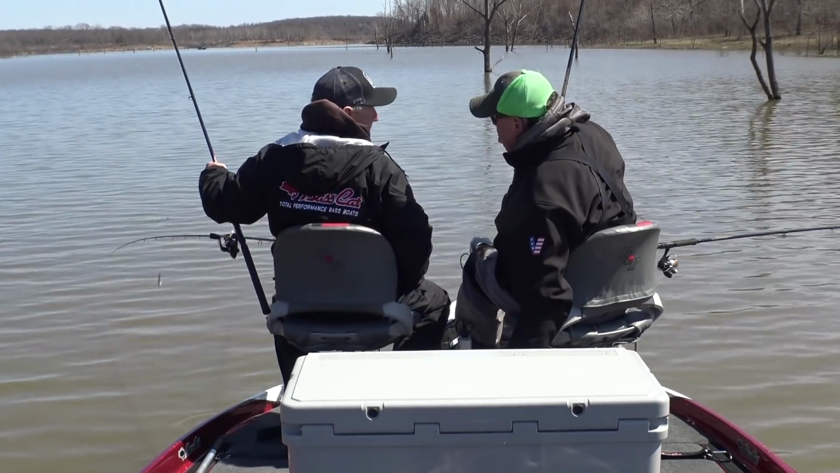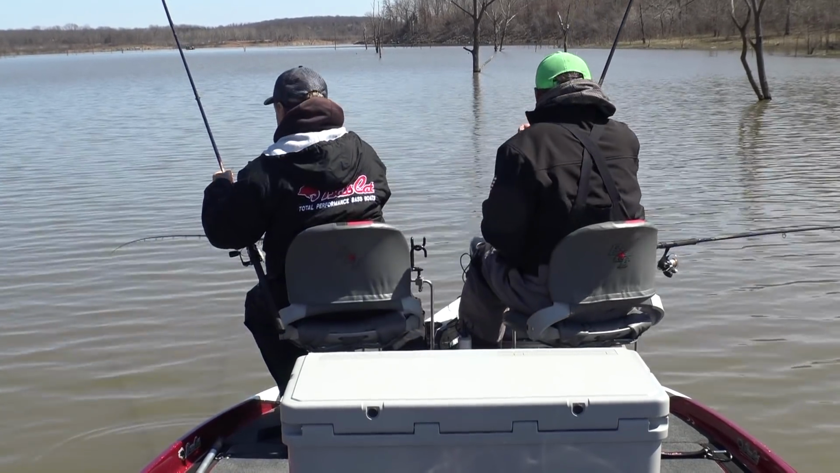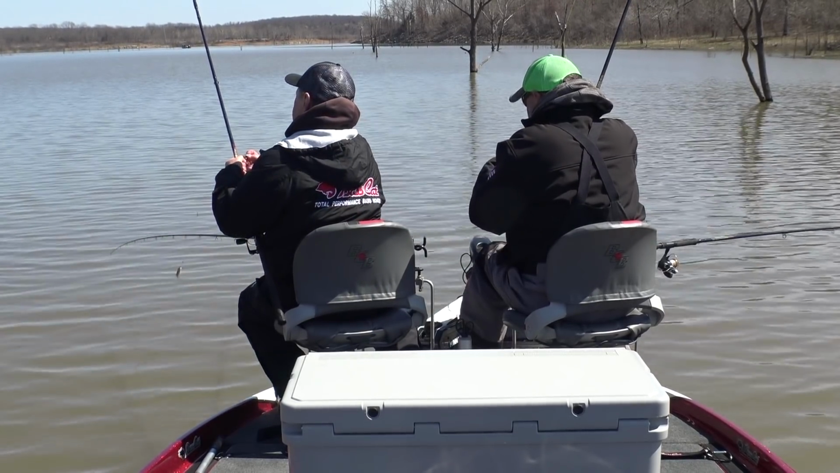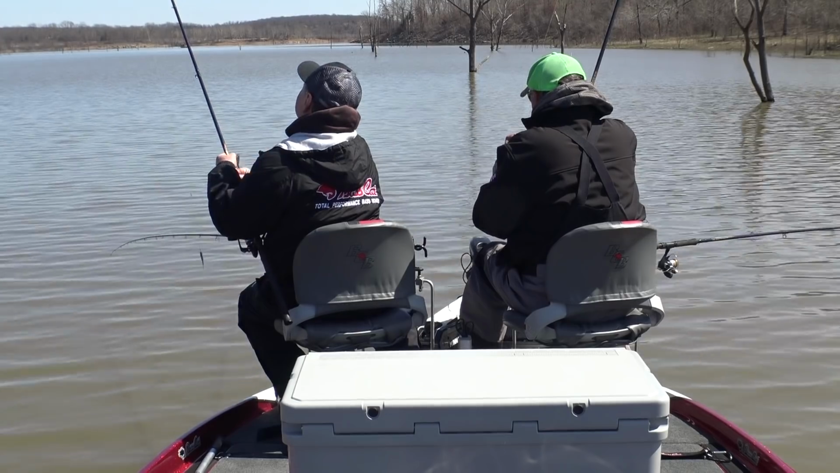Sometimes I think they talk about poles more. Yeah, no kidding. Let's talk about the reels. What are these reels we're using here? These are B&Ms. These are B&M 100 reels, Pro Staff reels.